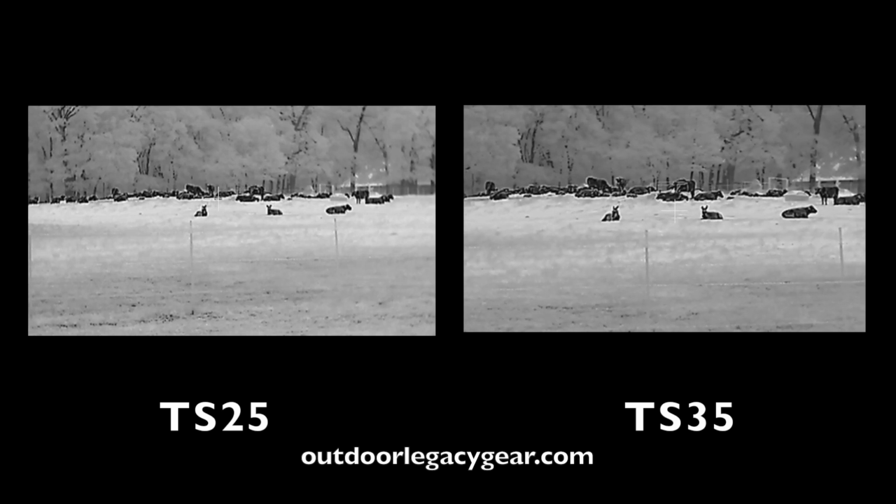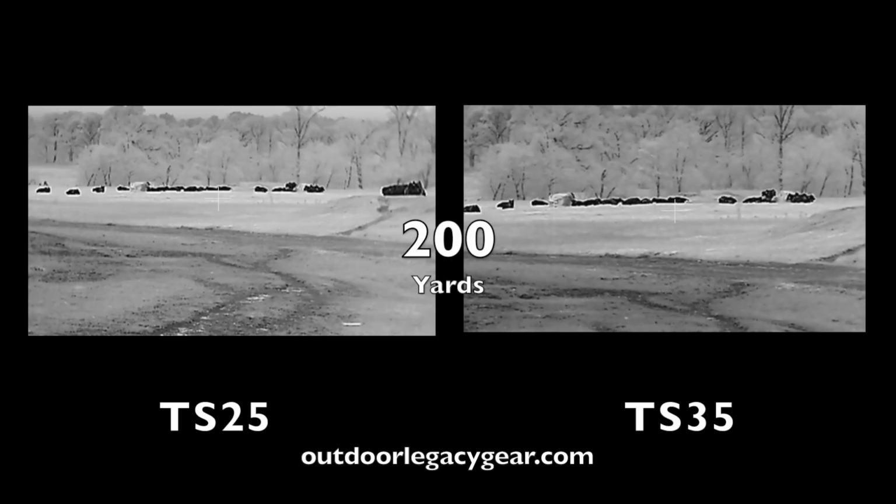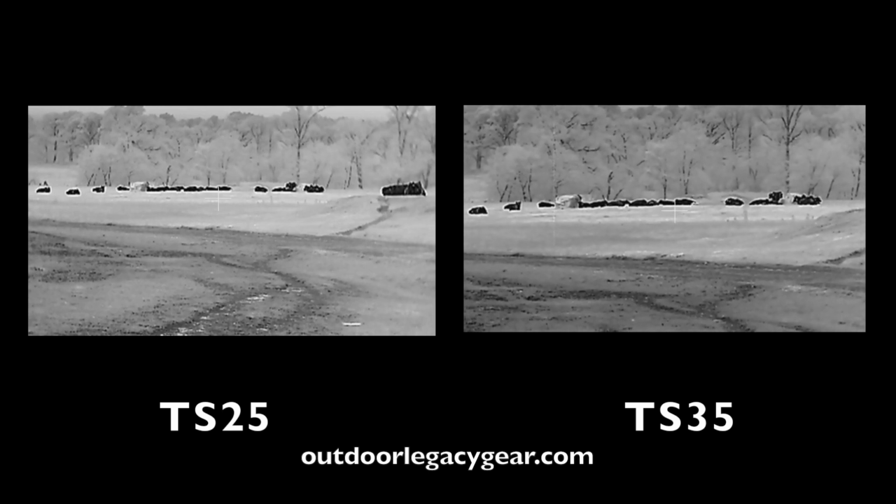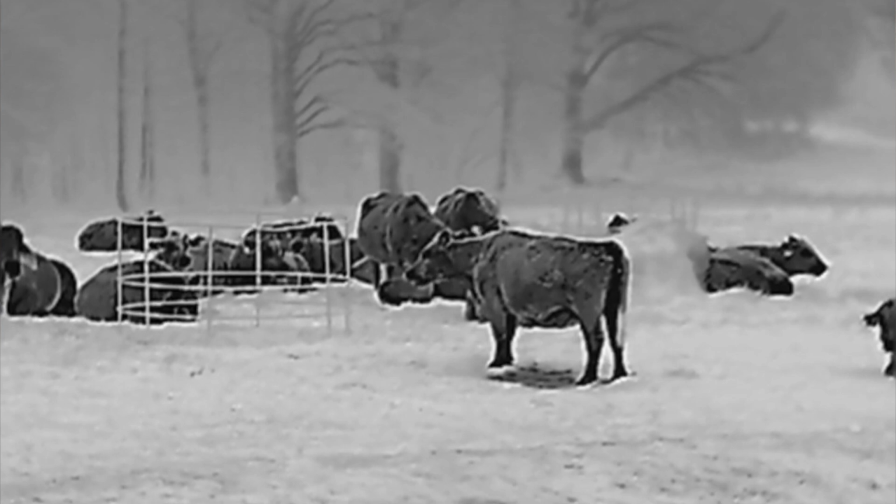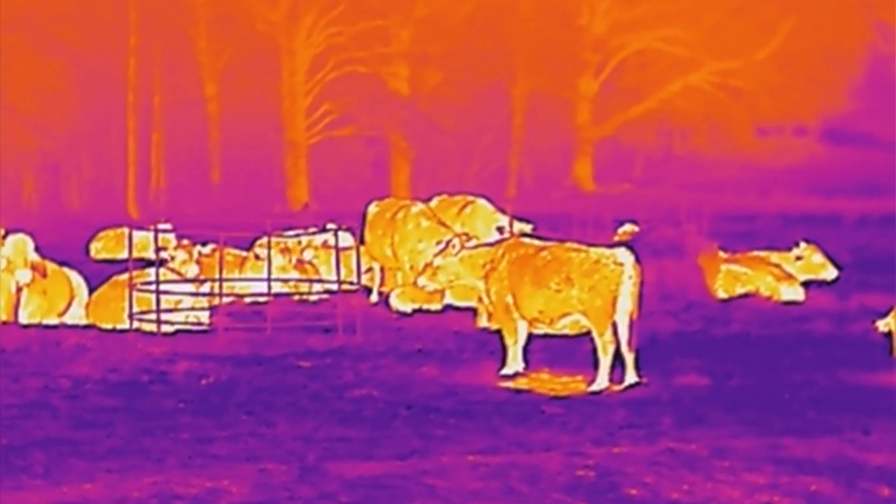They do have internal video recording, but no audio. So just so you know, the audio you're hearing on this video was synced up with a cell phone. Both of them have Wi-Fi, and you can download an app. I heard that the app is really good, very stable, and can get videos off very quickly. They both run on two CR123 batteries, and they get about 4 hours of runtime.